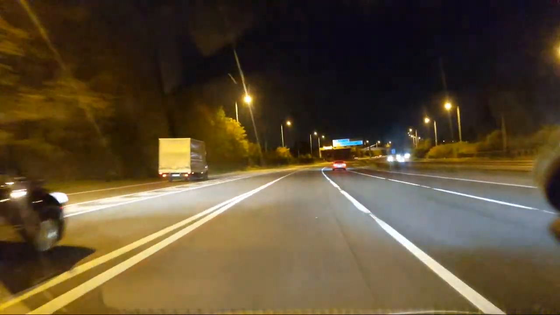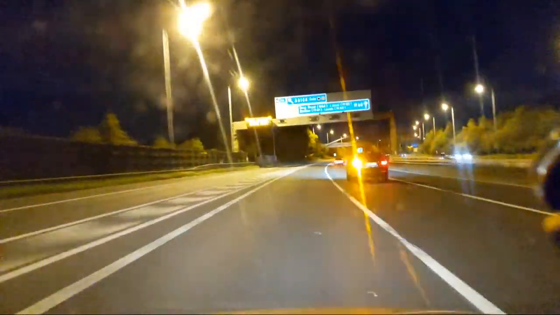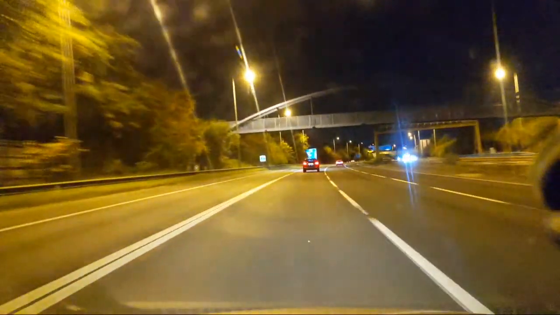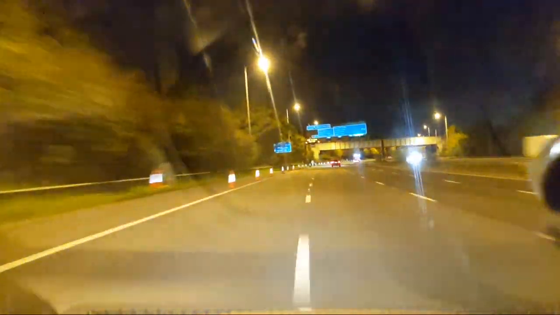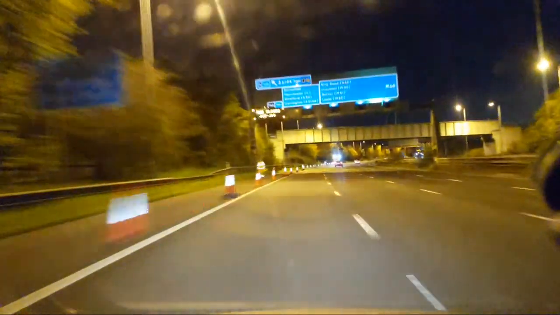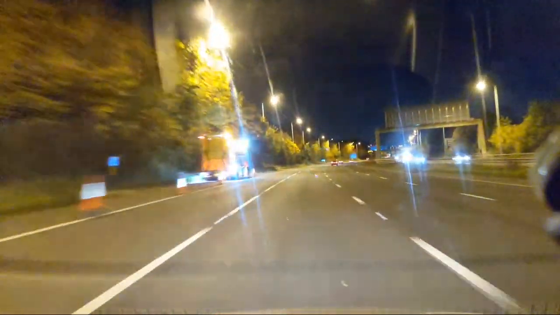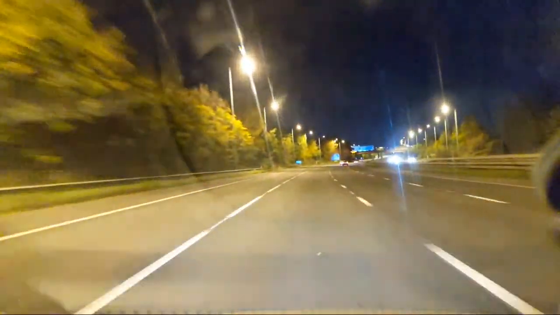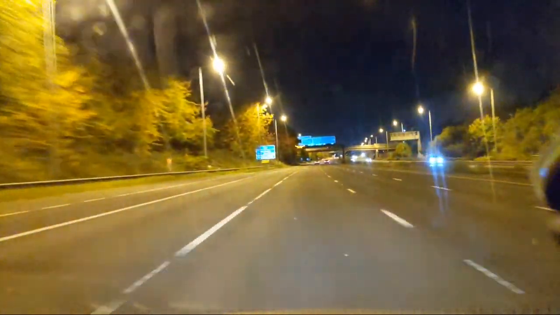Another car coming. Quite quickly. Are they going to pull in front of me? Yep. So I'm doing 70. There's a guy there putting out cones. Let's move out of his way. To be fair, that's turning into a slip road anyway, so we'll stay where we are. I'm still doing 70 thereabouts.